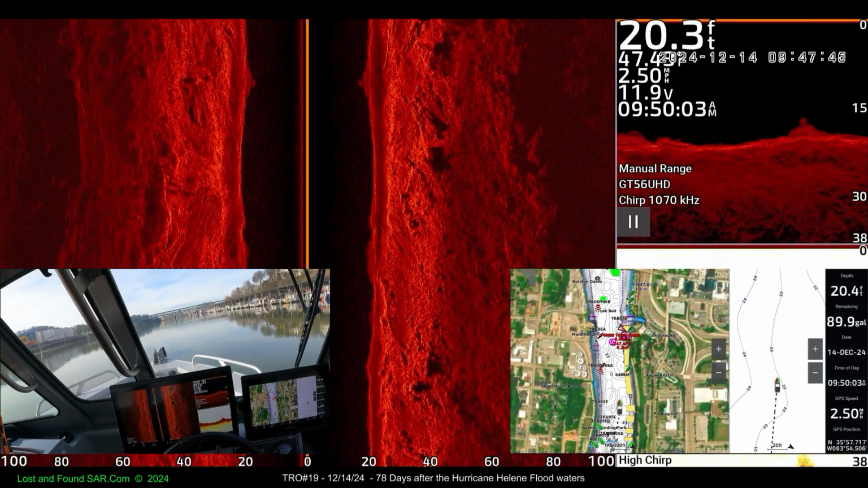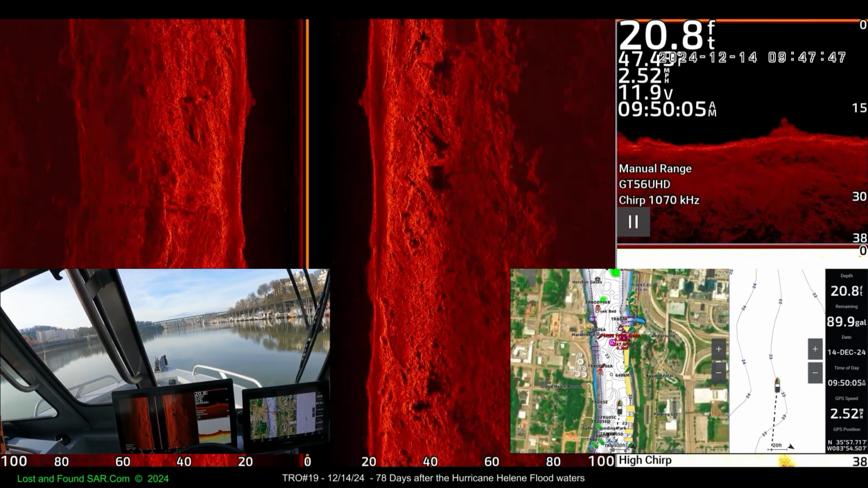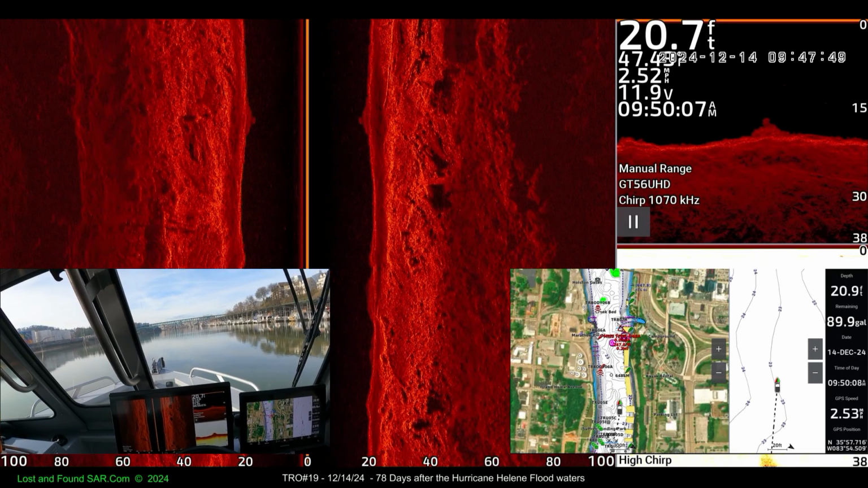It'd be cool to stripe this about 80 foot now. I wonder what we'd get.